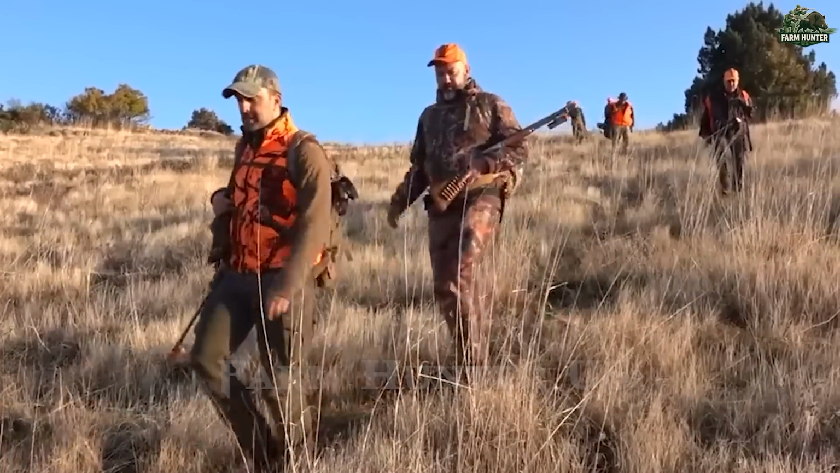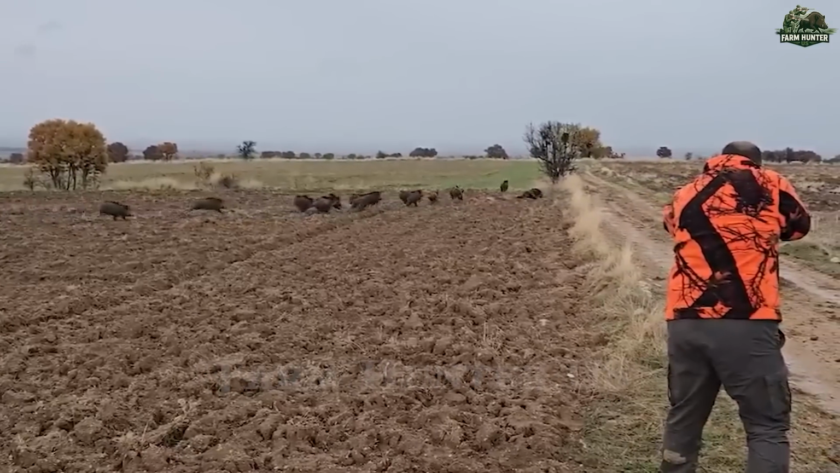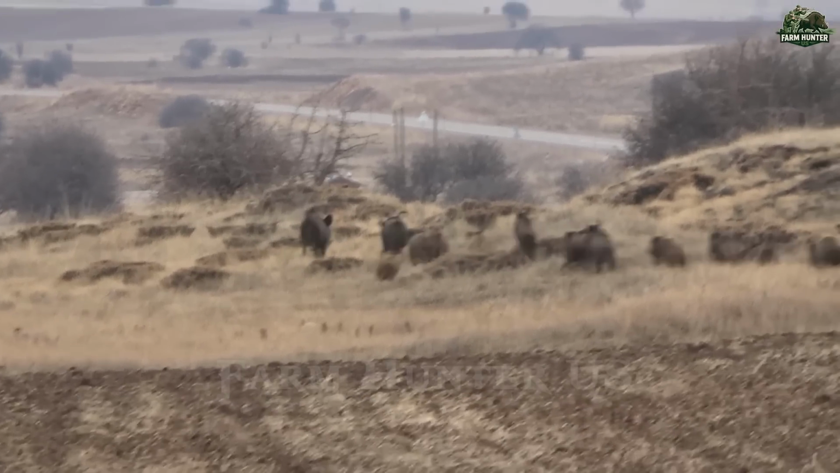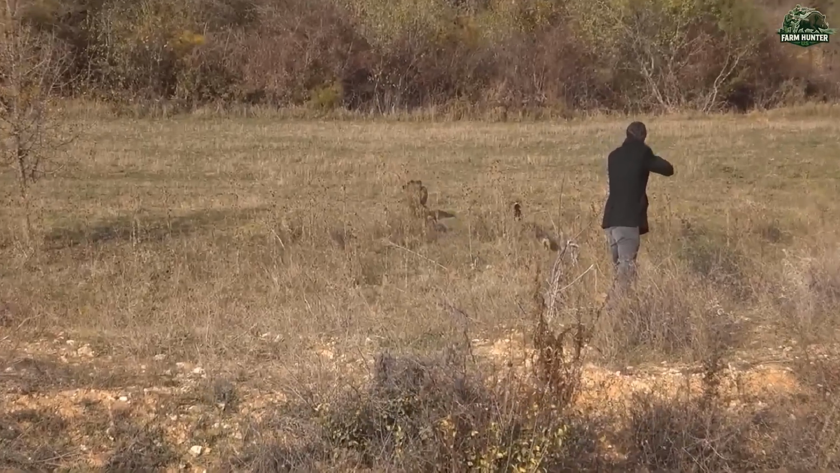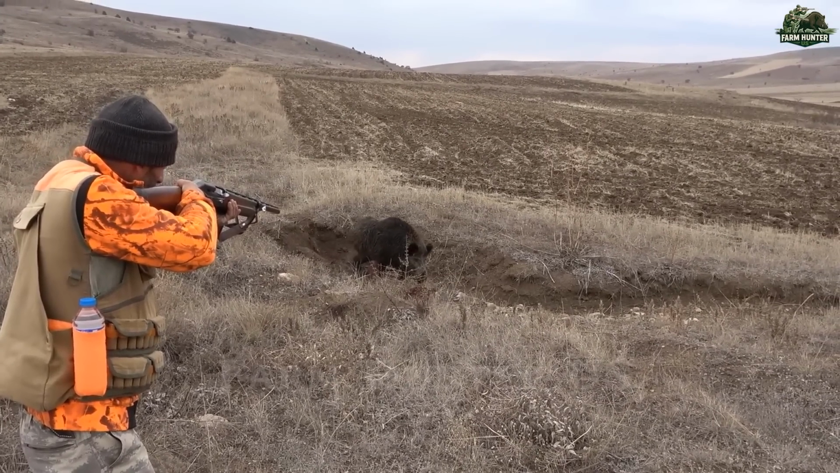As we made our way down a narrow path, a sudden rustle in the bushes sent my instincts flaring. I didn't hesitate. I fired. The shot echoed, my heart raced, and silence followed. It was a clean hit, and another reminder that in this ongoing fight to protect the land, every second counts.